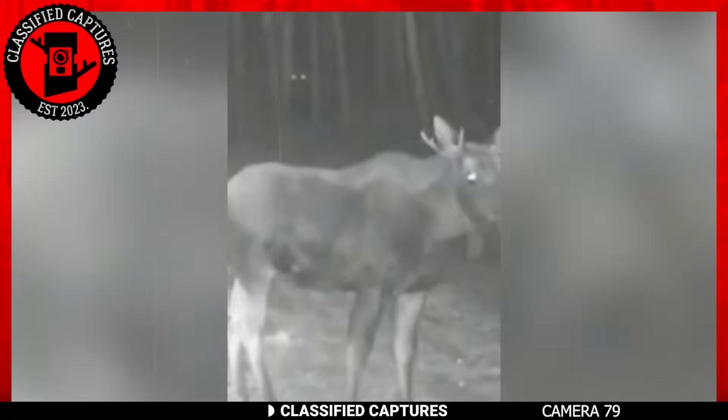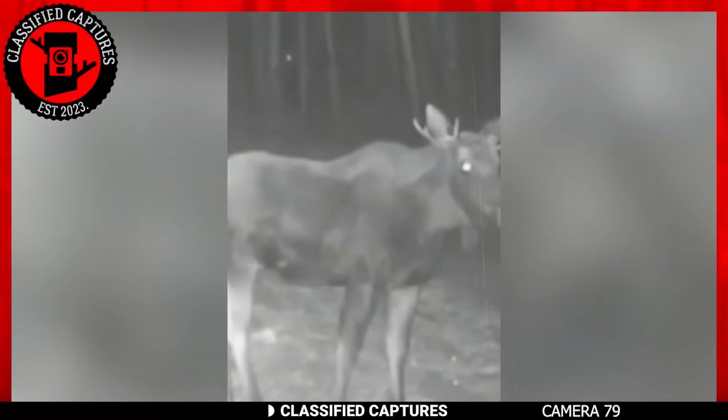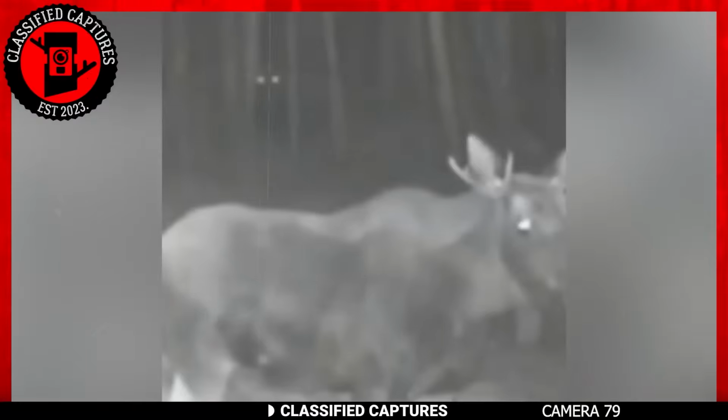Nobody likes to feel like they're being followed. If you're a moose in the wild, it's the last thing you would want, especially at night, since it could only mean one thing: your life is in danger. Can animals always sense when they're being stalked, though? Apparently, that's not always the case.